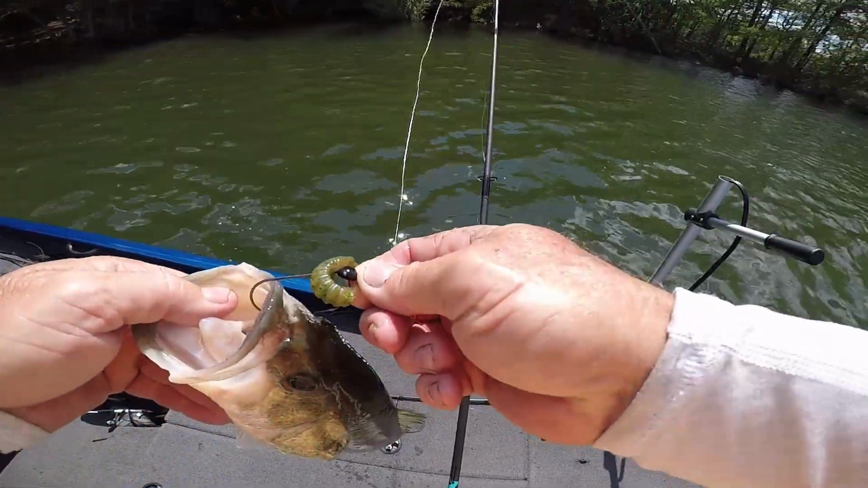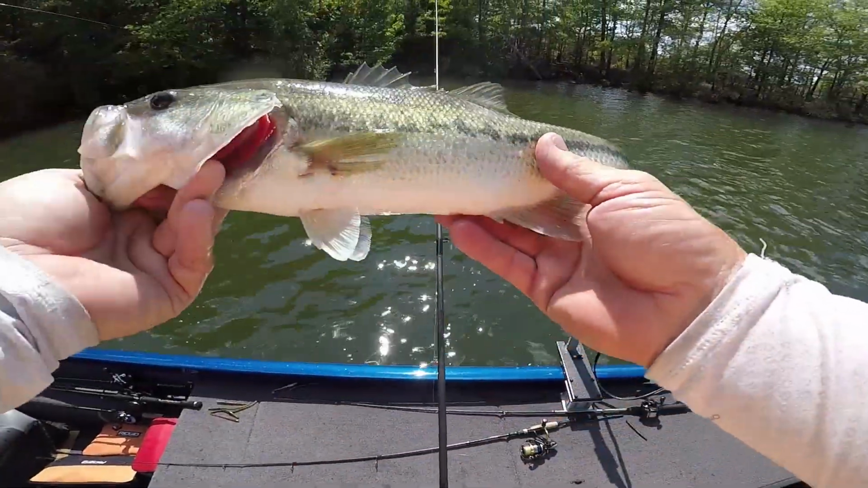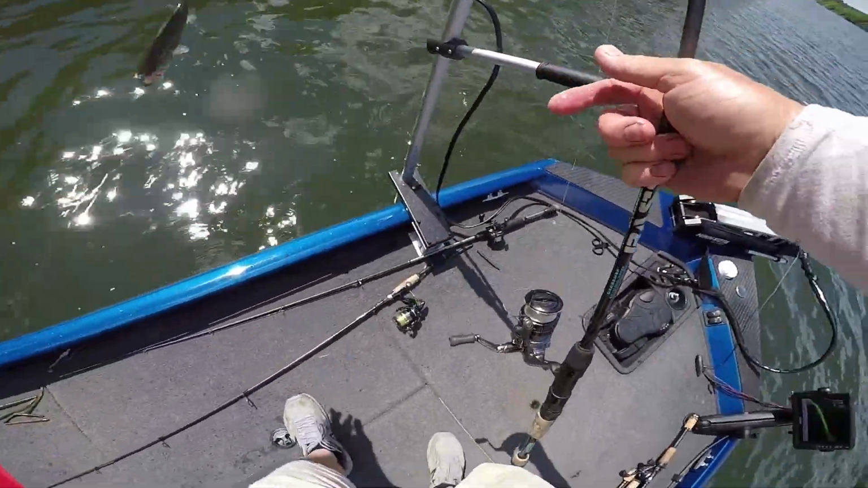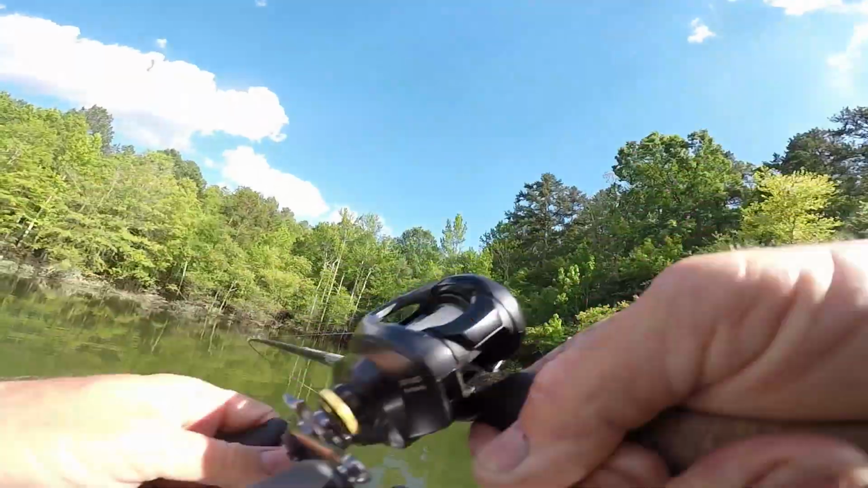You know what? Now that hook is sharp. It's just they got to do all that flopping with the shaky head, and they work it loose, don't they? All right, guys. There you go. Bam.